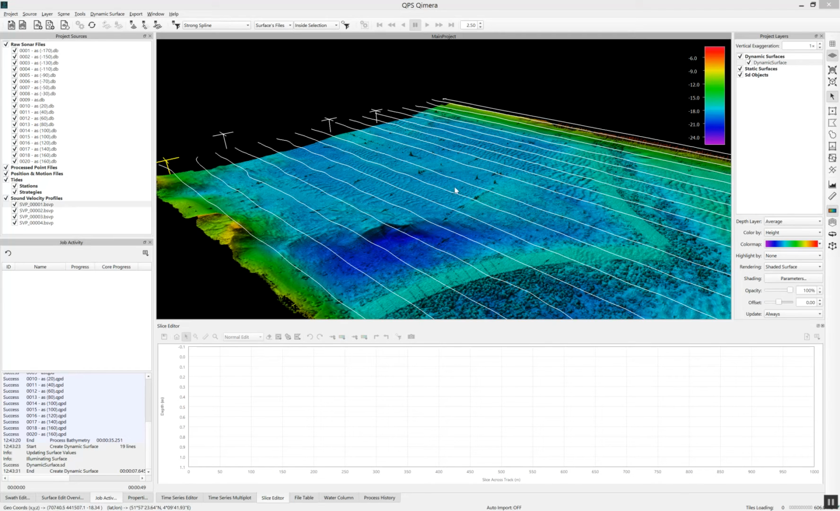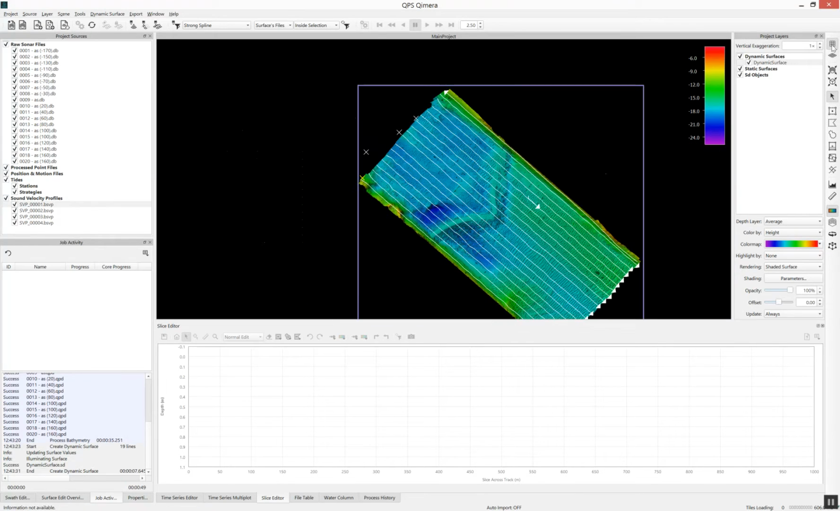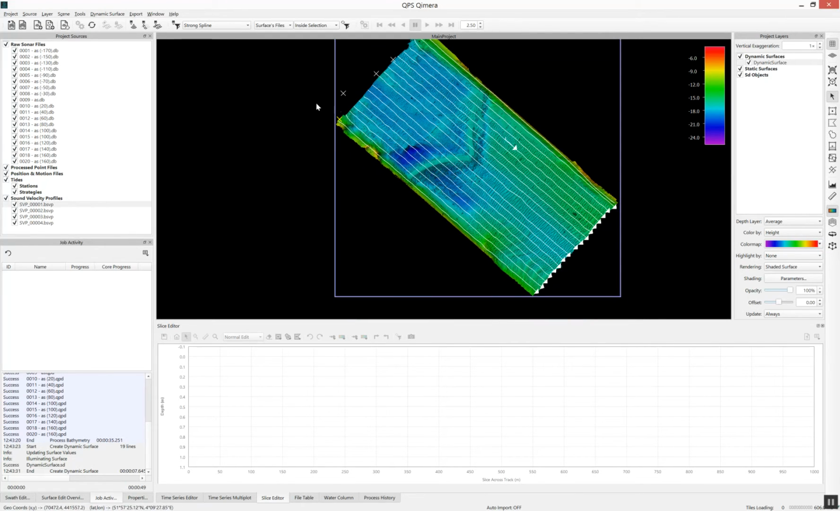This is a demo of Qimera 1.5's new capability to do cooperative cleaning. What that allows you to do is to take a large survey area. Under the project menu, you can create cleaning projects.